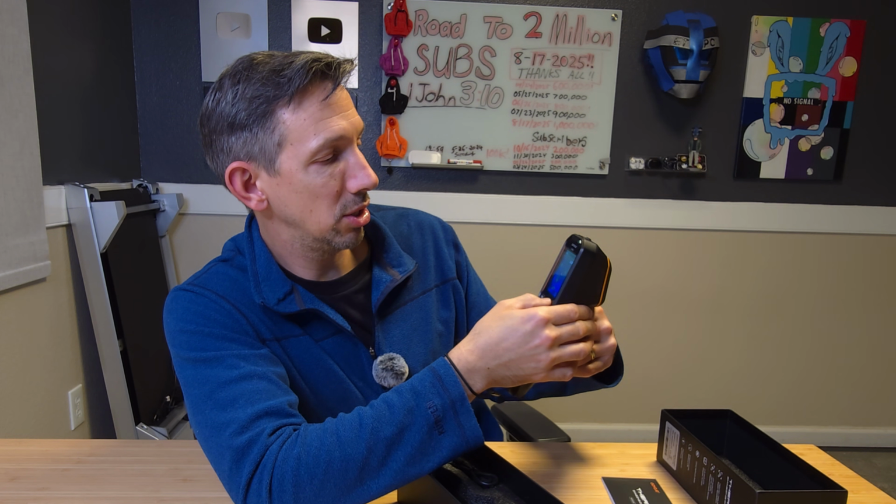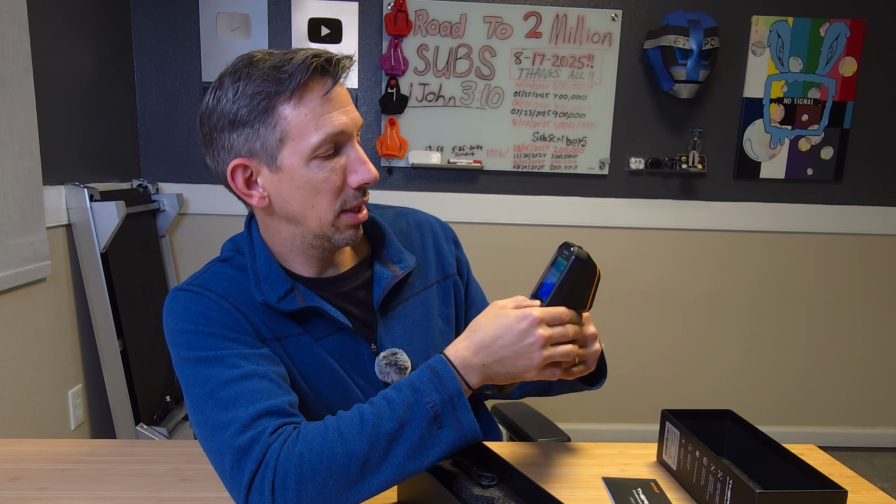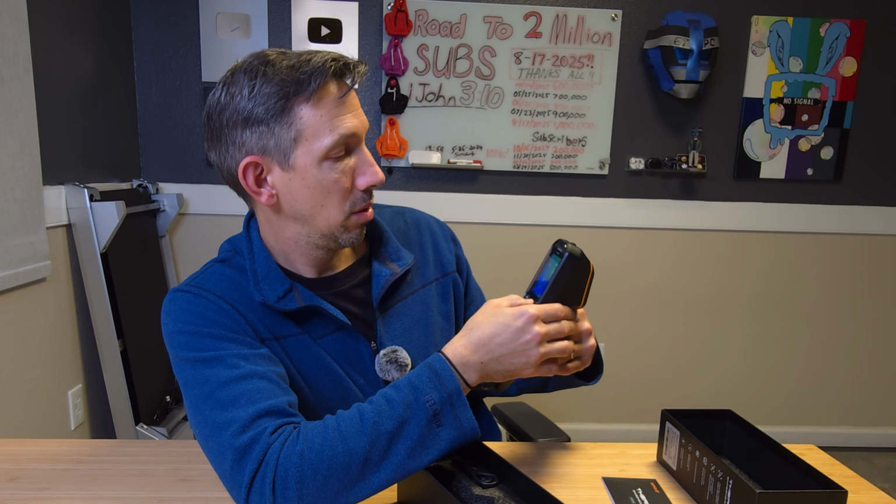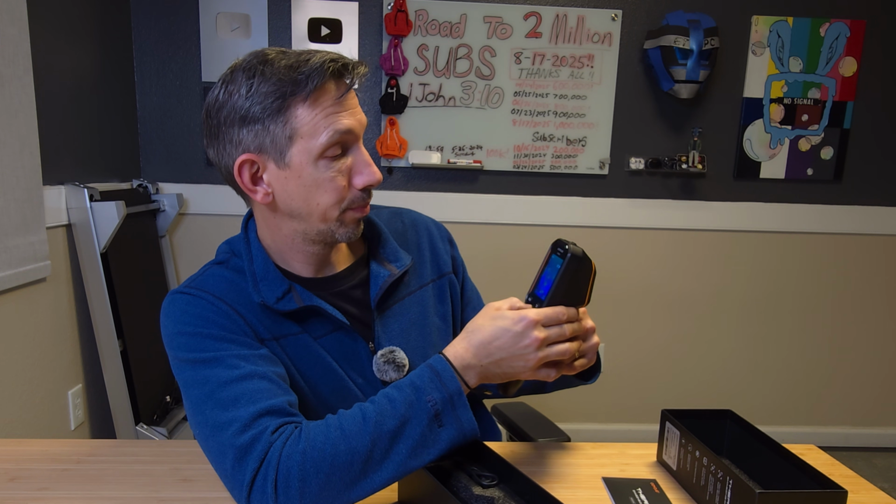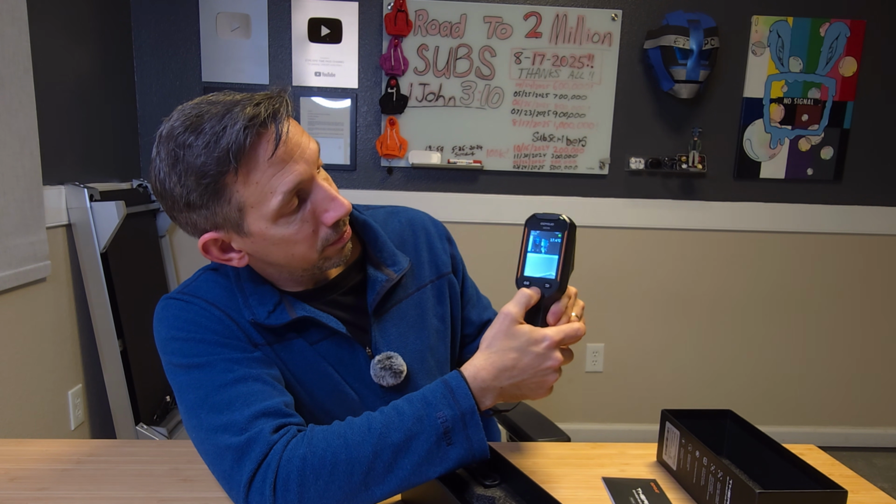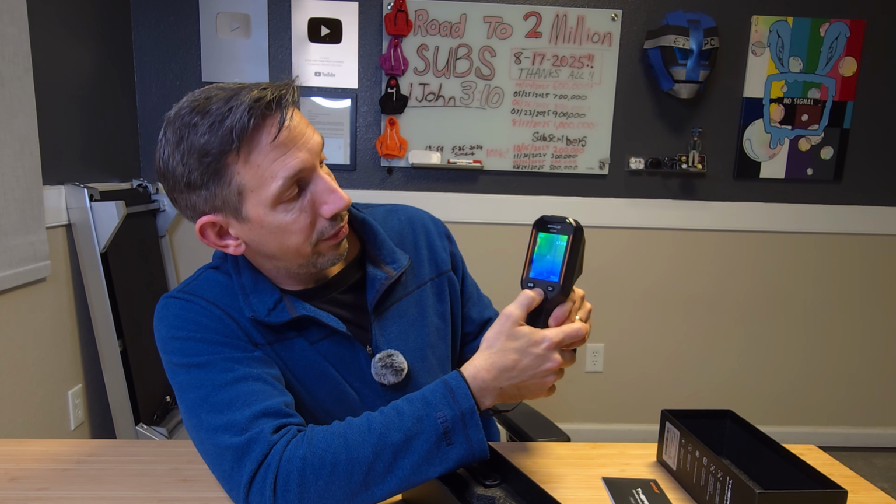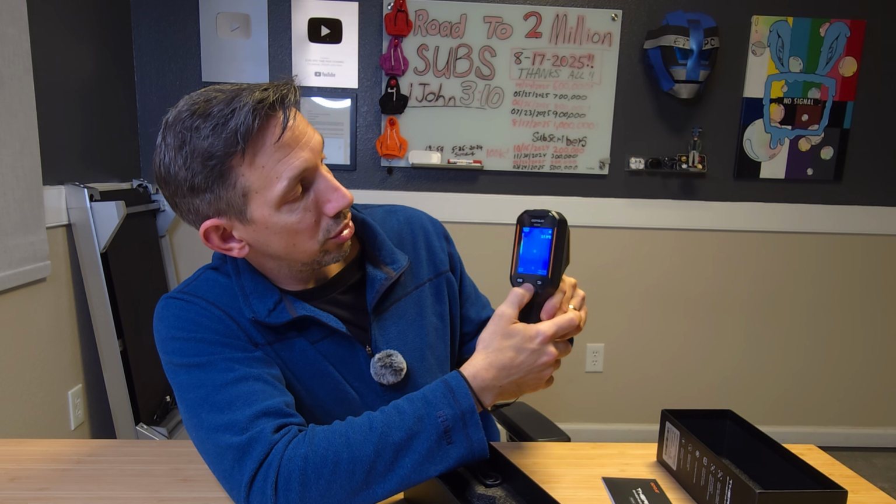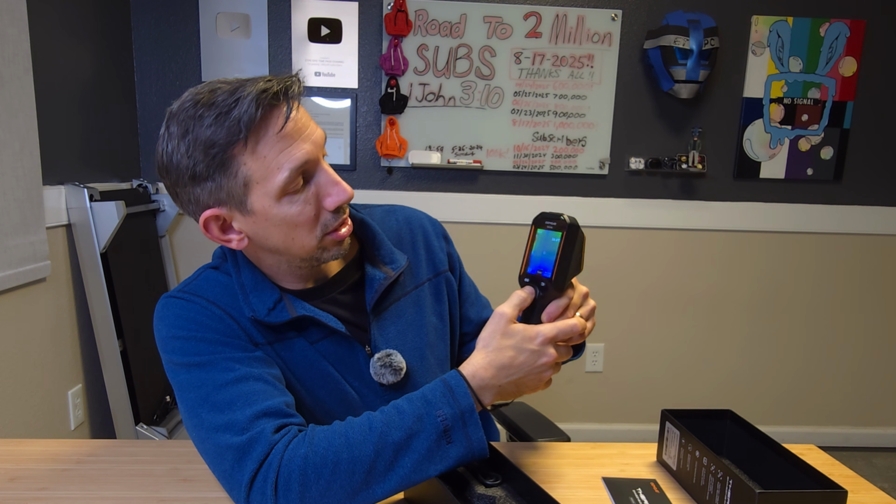So we can just change this. It kind of focuses in. It's got a little target. It targets in on, well, why is that hot right there? Okay, so I gotta plug it in the wall. It's kind of warm. And we can change it to just a regular screen. We can change it to thermal imaging, fusion. That's cool. So it gives kind of a breakup, visible light, thermal imaging.